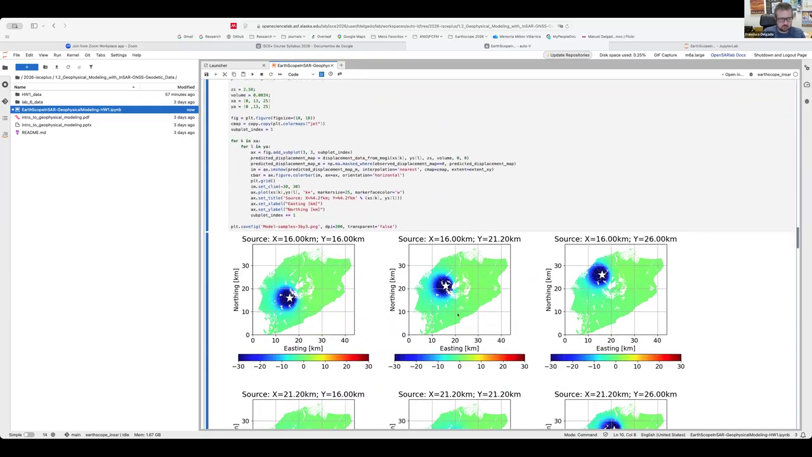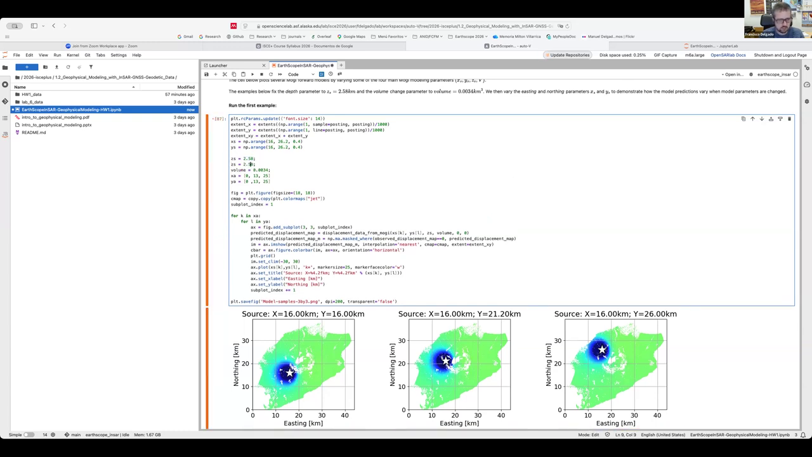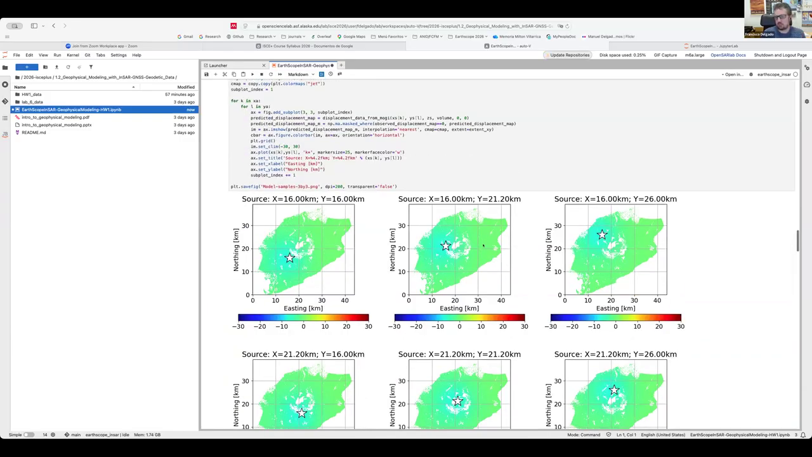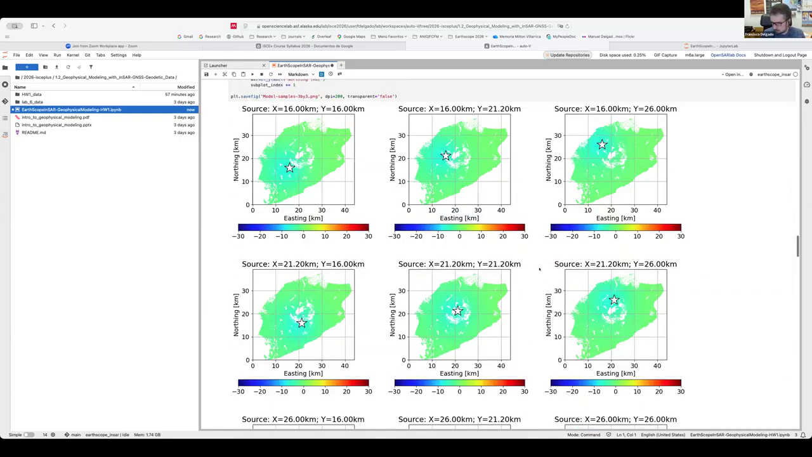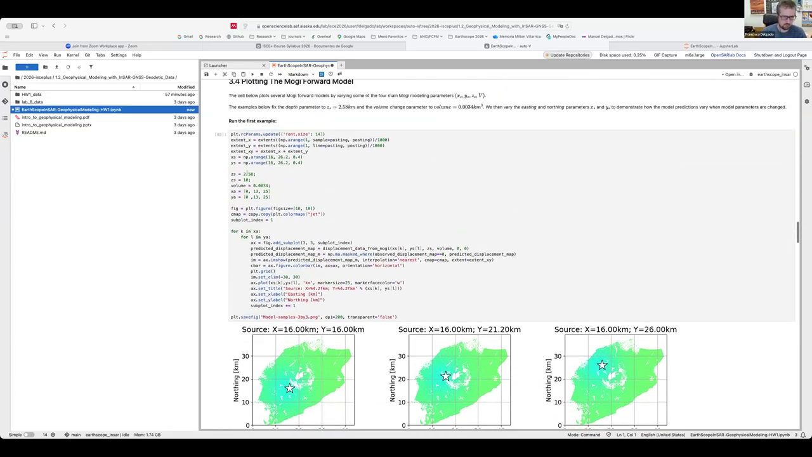So what we can do here is a simple example, and let's say what happens if we make the source depth deeper. Let's copy this line, and let's make it 10 kilometers, a very deep source. And let's see what happens. Essentially, when you make it very deep, the predicted ground deformation is almost not observable with the InSAR data, given a fixed location and given that source volume change.